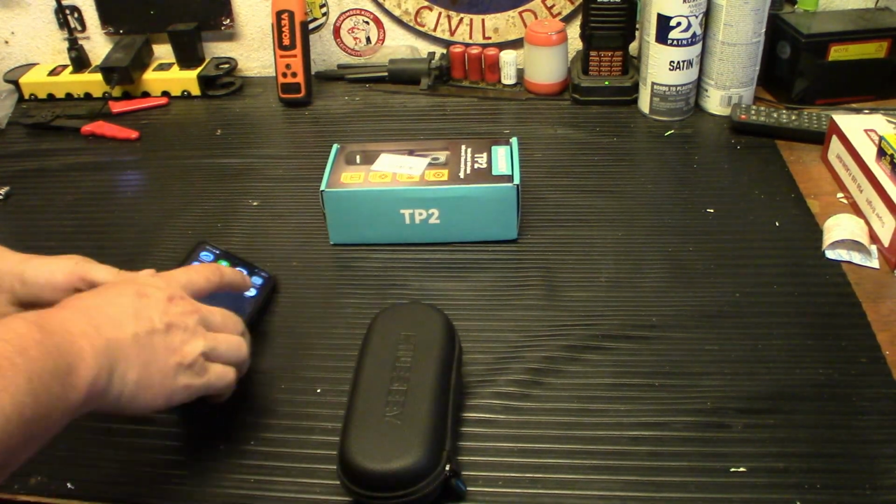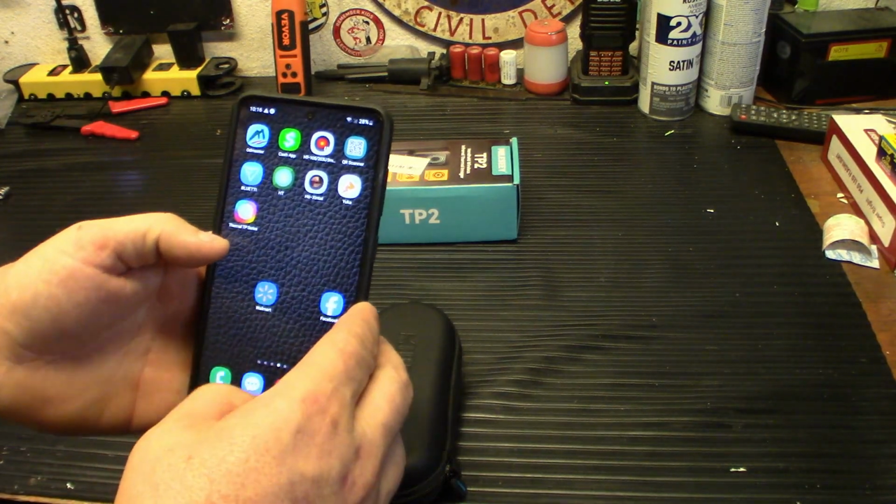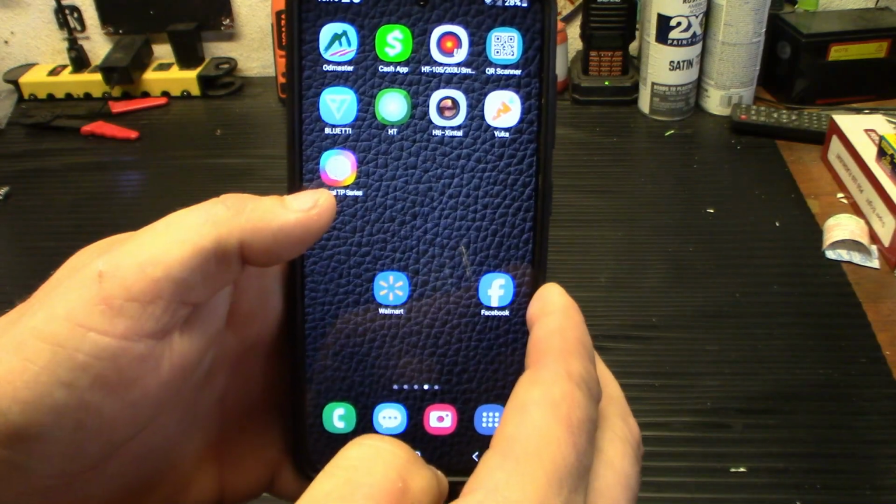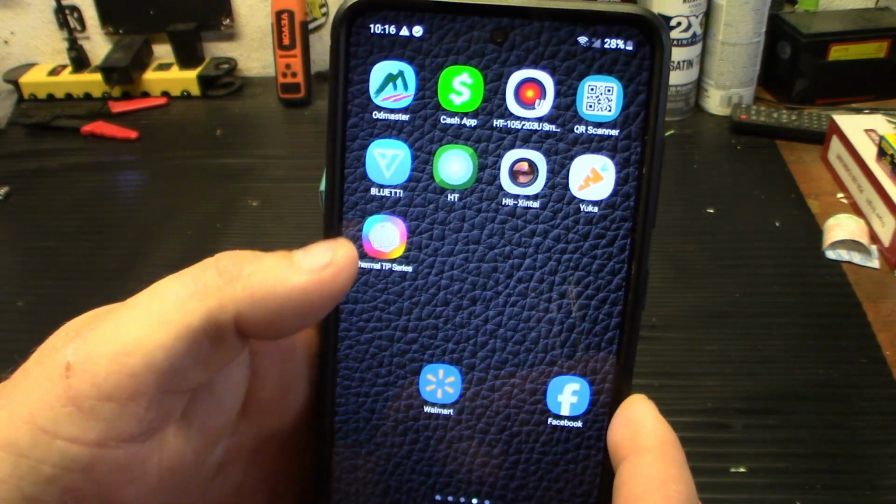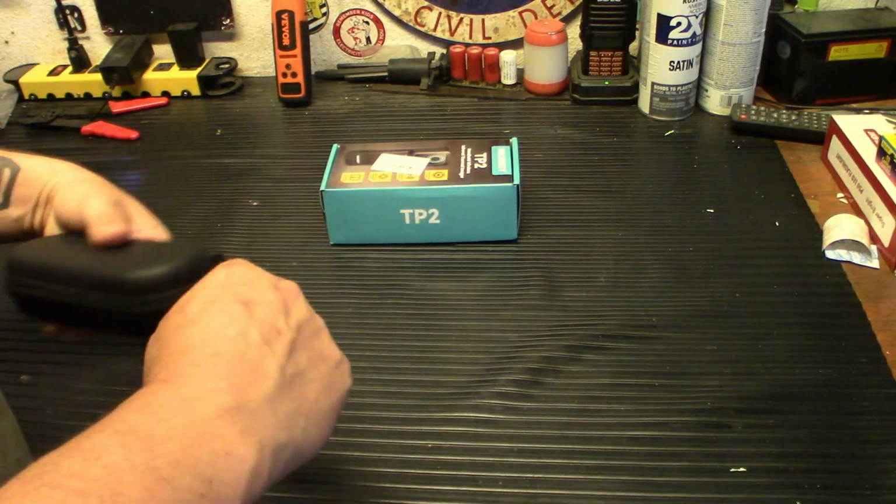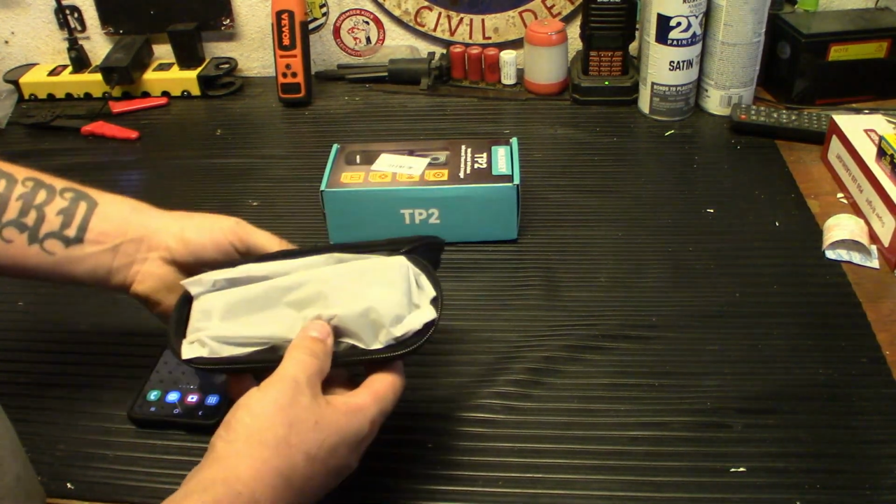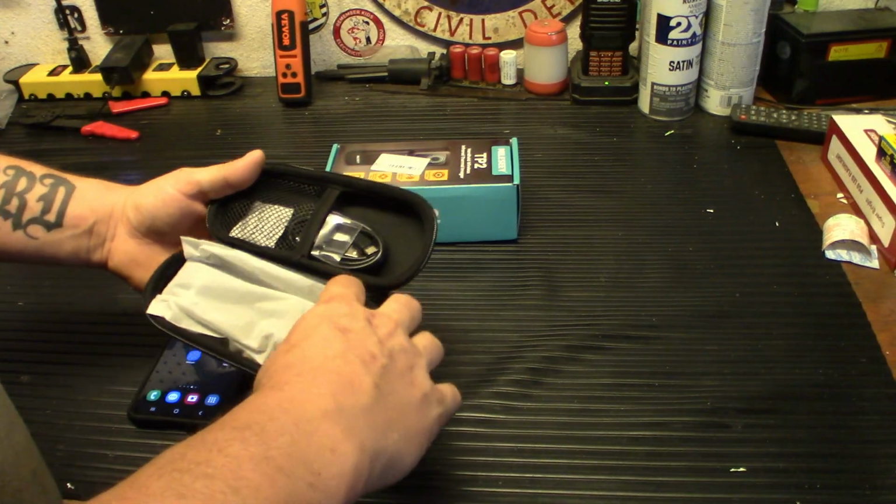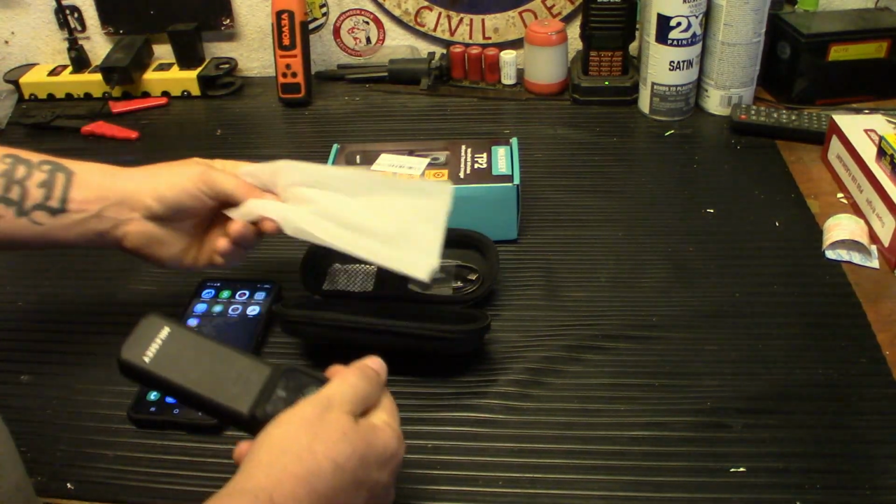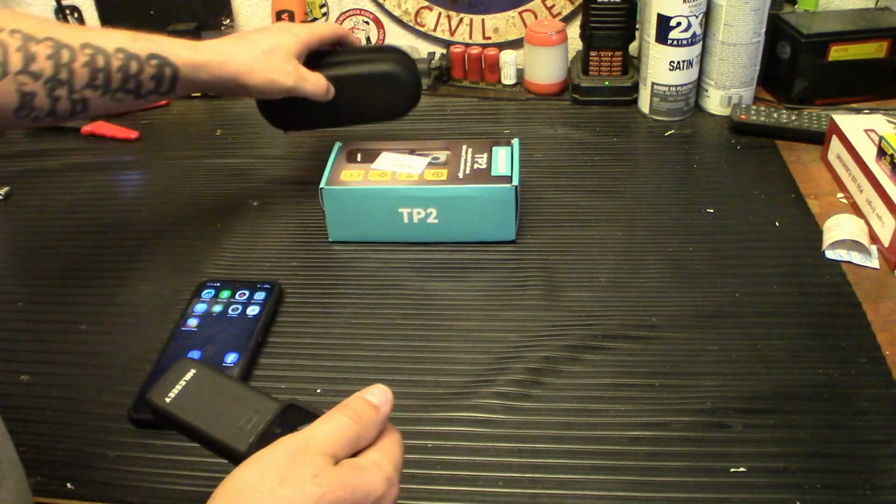They want you to download the app from the App Store. For Android, it's the TP or the Thermal TP series. Let me get this zoomed in here for you guys. It's that little app right there next to my thumb. Comes in a nice little carrying case. You unzip it. It comes with a charging cord, and of course the device itself. It's wrapped up in this nice little plastic covering right here, so the lens doesn't get scratched.